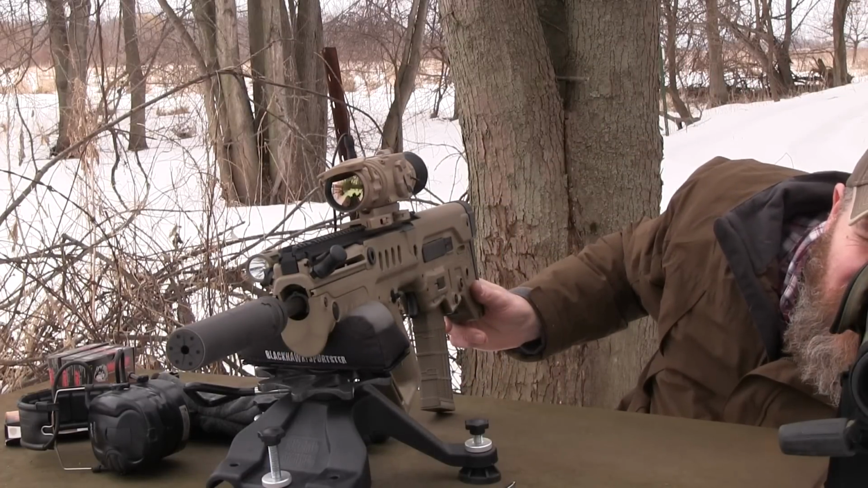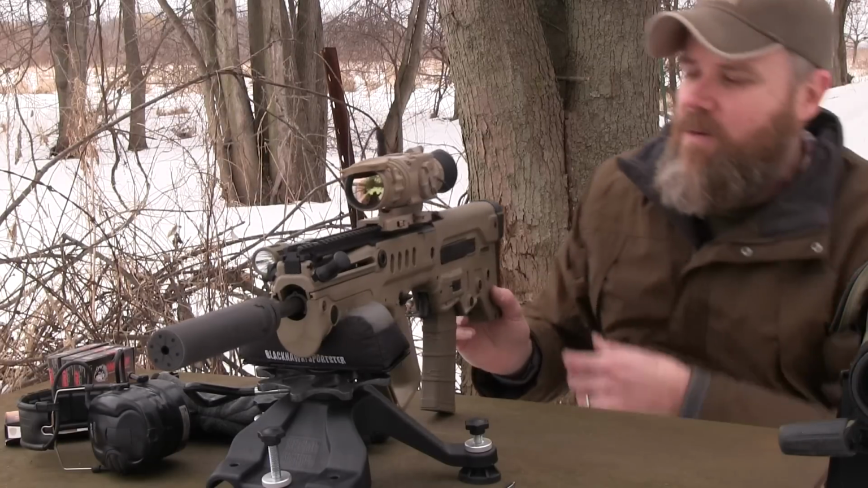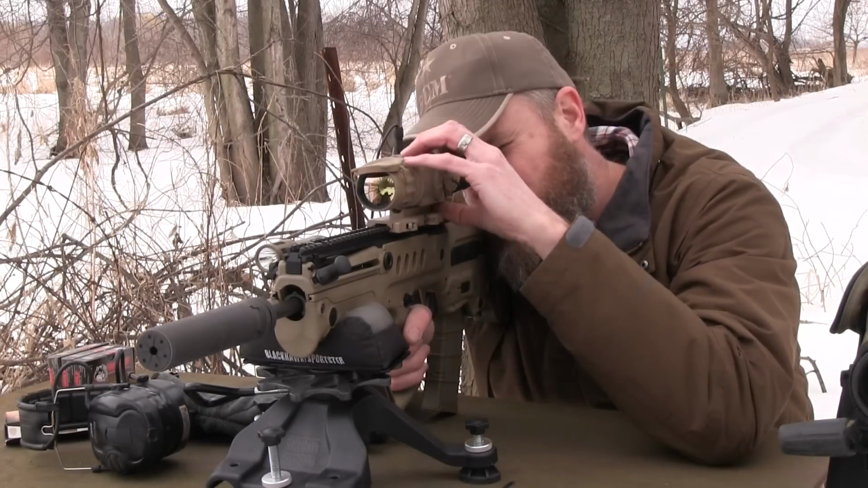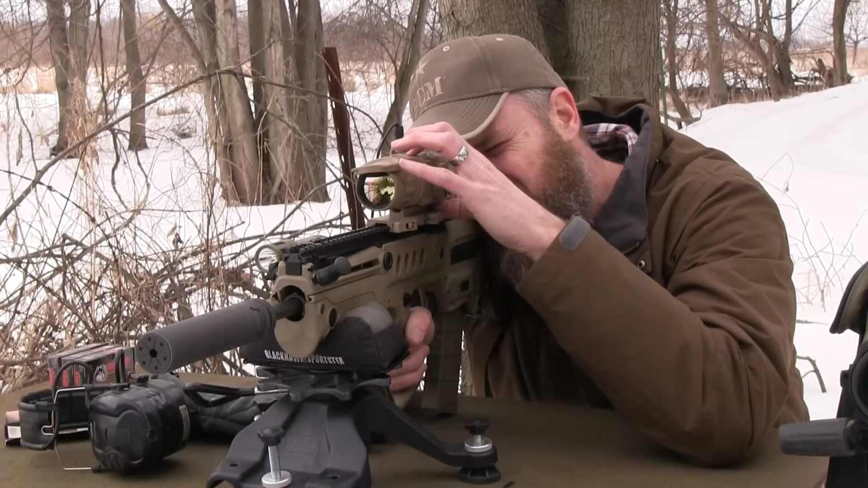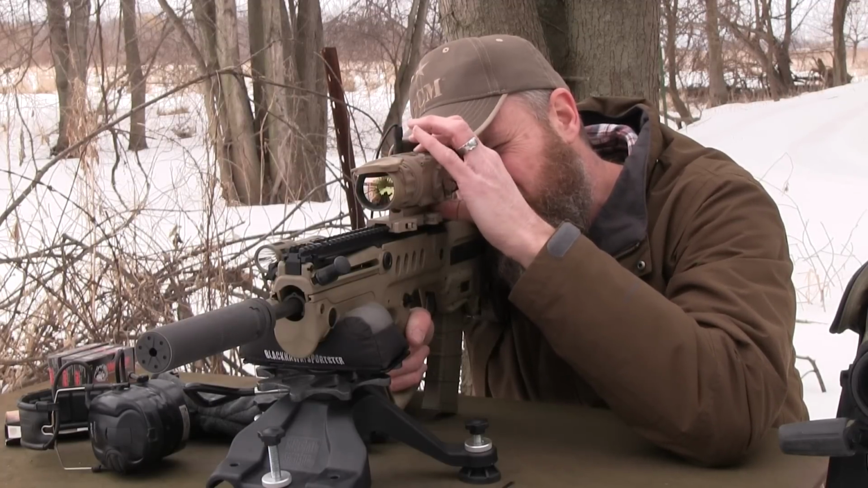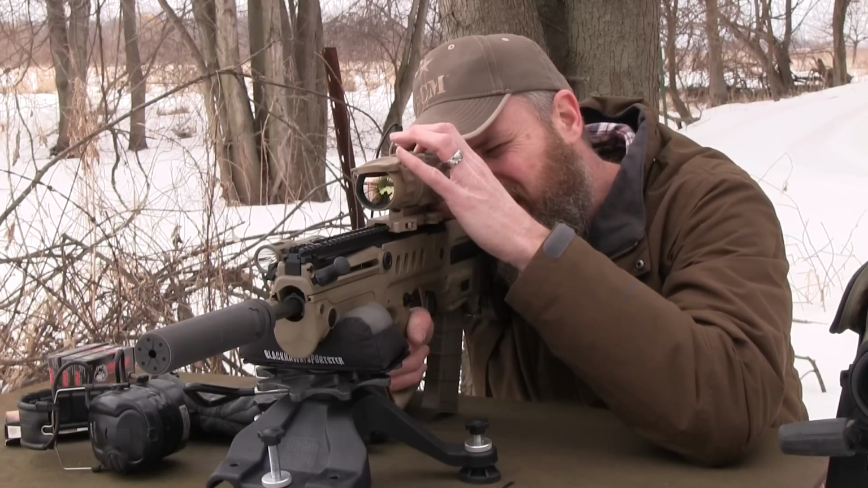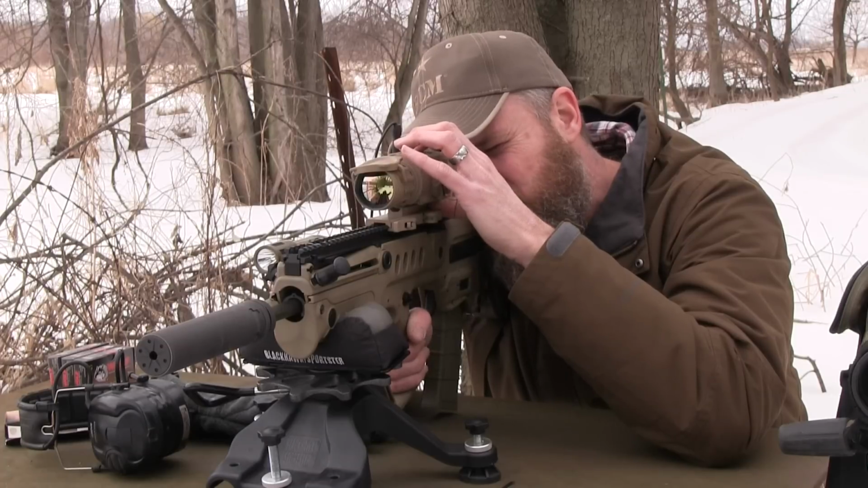Yep, perfect. It is just a little bit left. All right, so I will come back to the right just a hair. And I think we have this thing zeroed, guys. Go back into my bore sight menu. Go down there. All right, so my elevation was spot on.